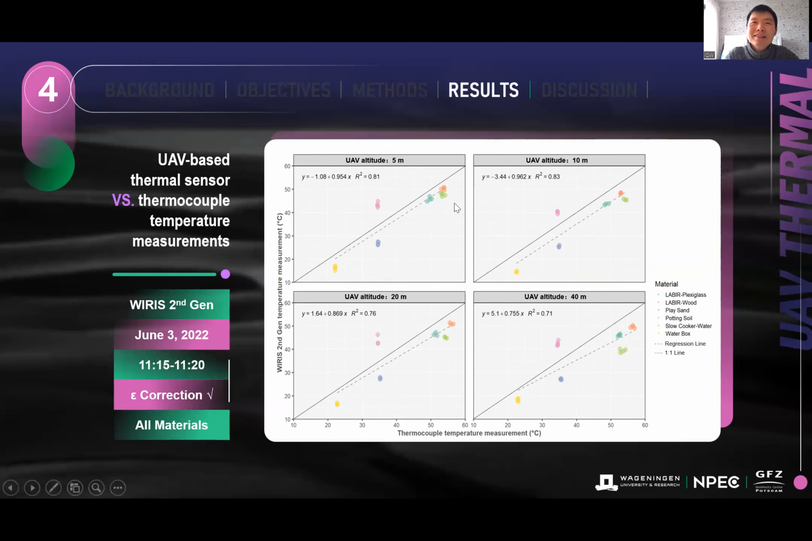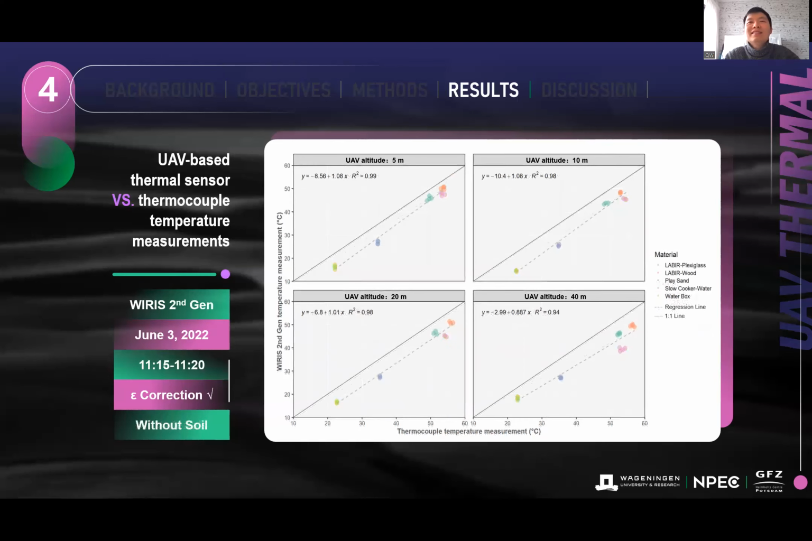For the upper parts, the orange and the blue dots refer to the fixed emissivity material measurements. You can see that these materials perform very well in this correlation compared to other materials. And still, after removing the soil samples, we also have a very strong correlation.